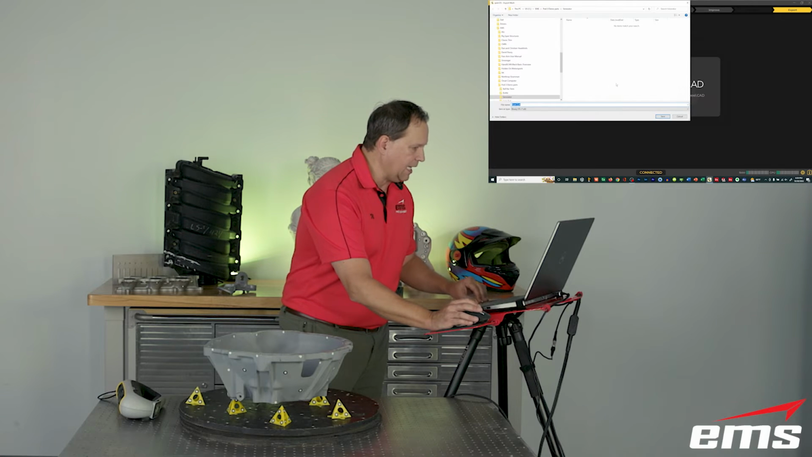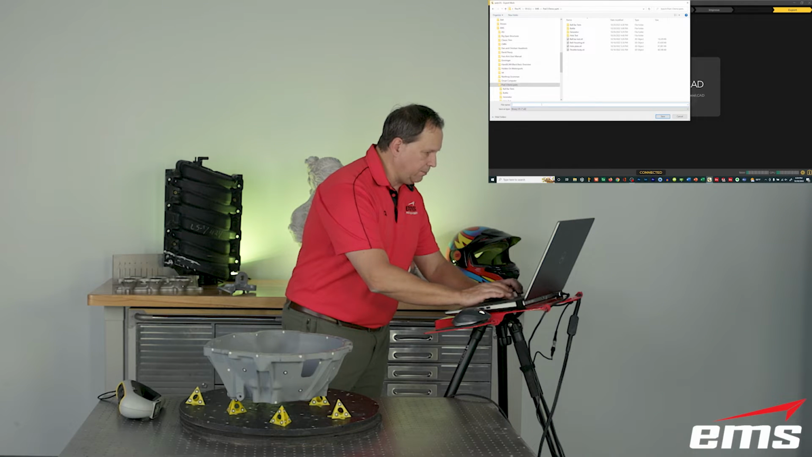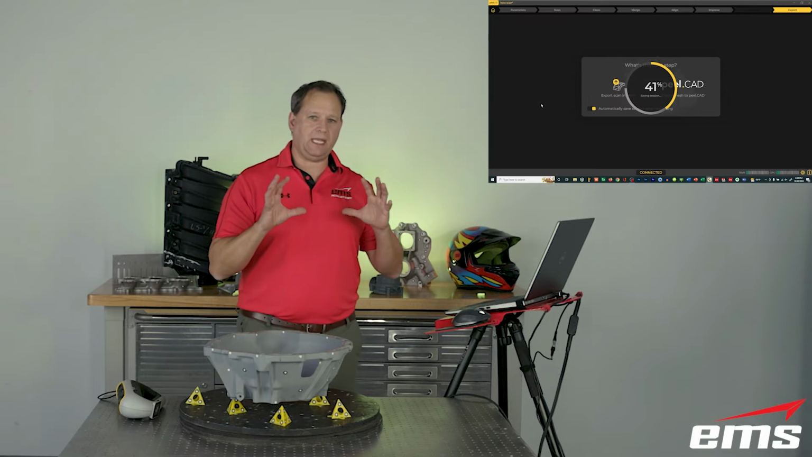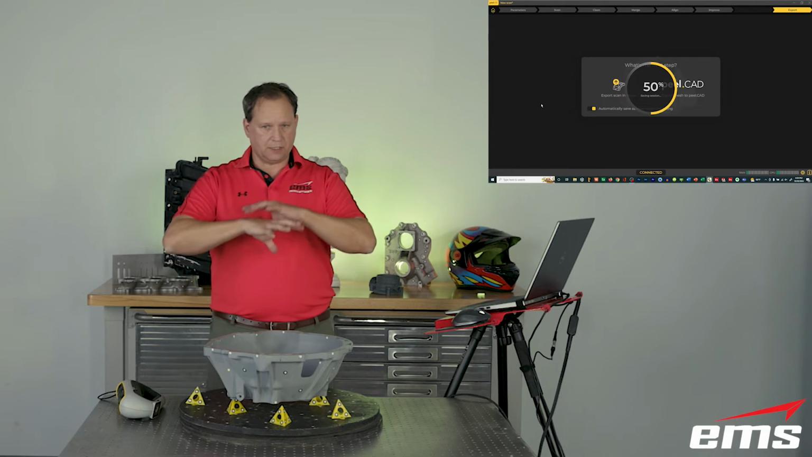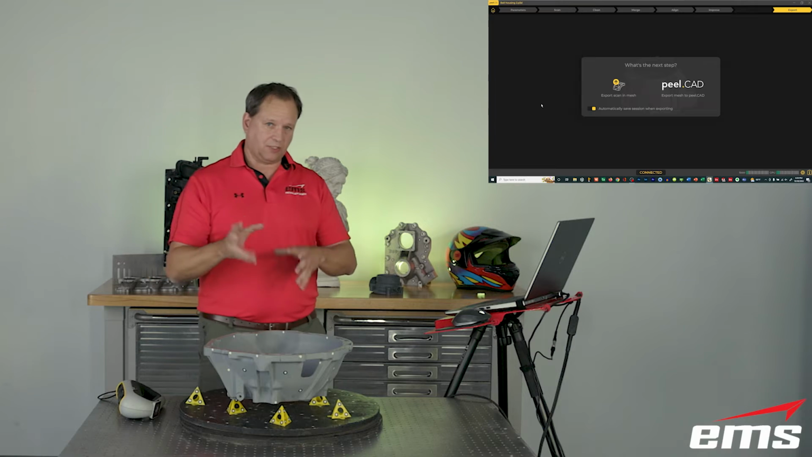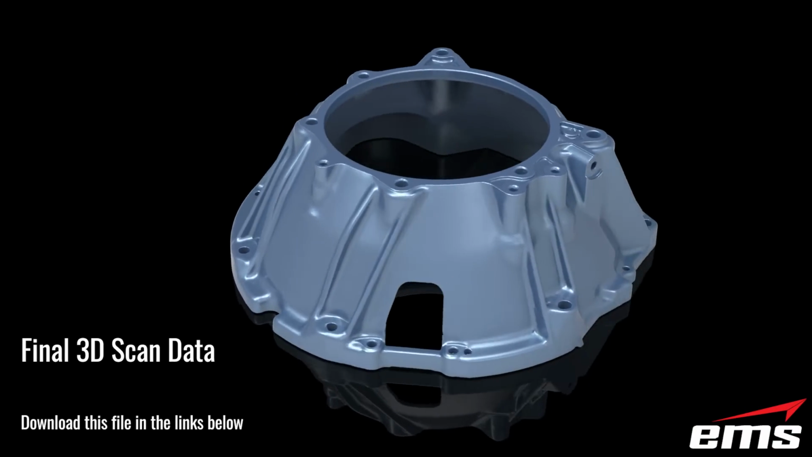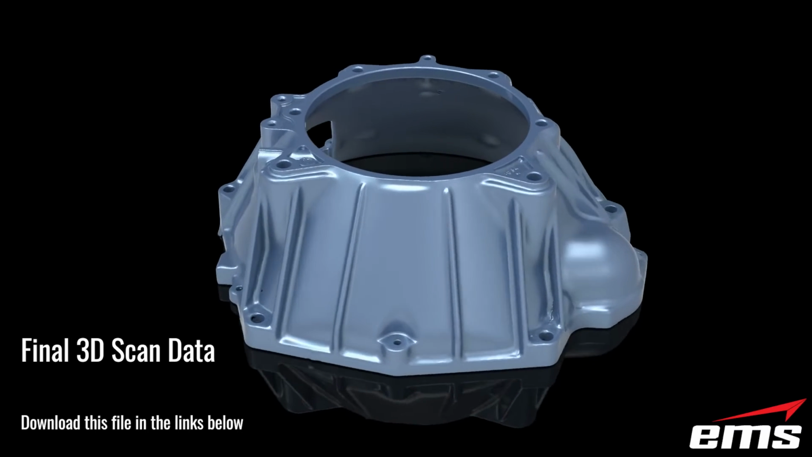I'll talk about peel.cad later. And we're going to call this bell housing 2. So that's going to save an STL file and a session file. And again, an STL file is just a mesh. Okay? It's a polygon mesh. It is not a CAD file. That's where we would go into the peel.cad. We're going to do that in a separate demo where we'll scan a part and take it in and actually build CAD. But for now, we're just going to export an STL or a mesh file, polygon file, whatever you want to call it, which is typically STL, or if you're doing color, it's OBJ.